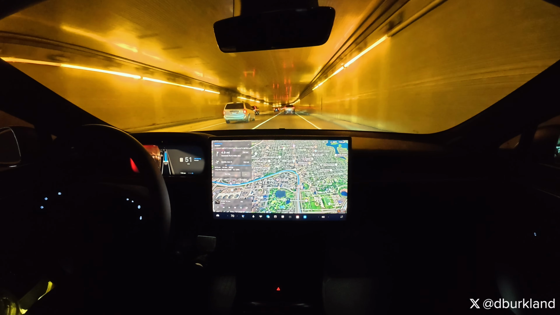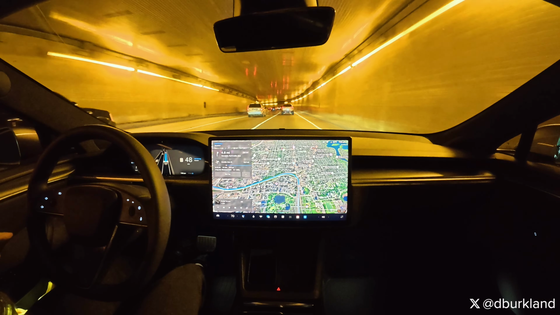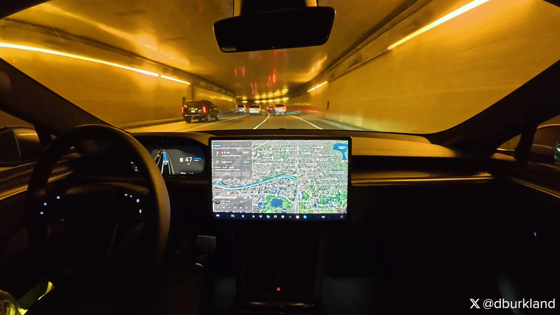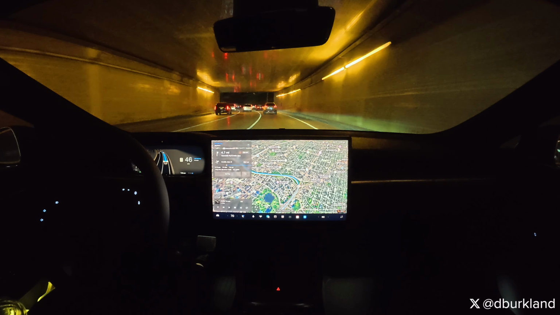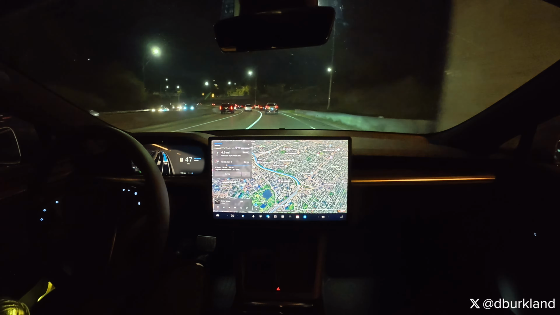There it is right there. There's the blinker to get over. Now, just like earlier today, it canceled the blinker right away. So, at least that seems to be an improvement from before, where it would just keep the blinker on for most of the tunnel. And the solid white line does go away up here.